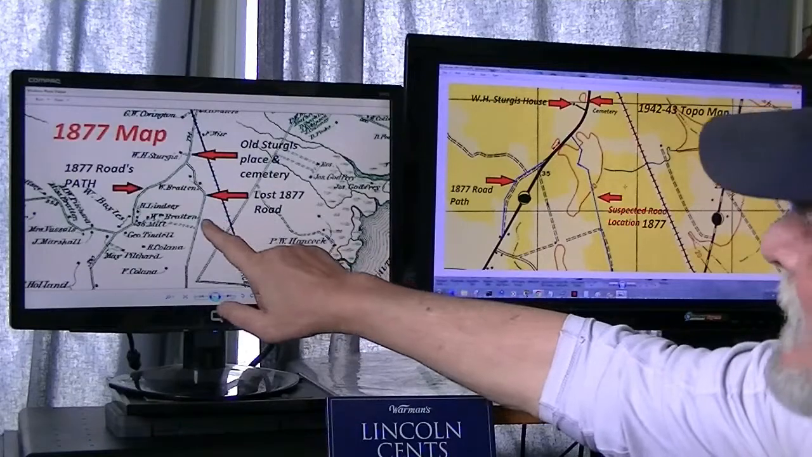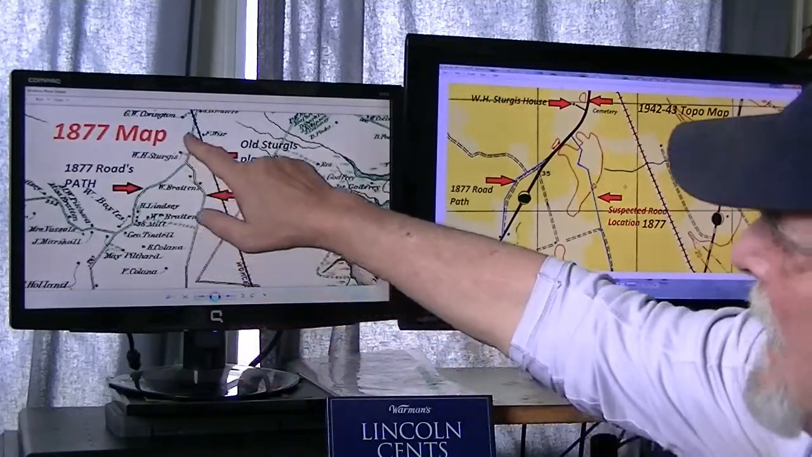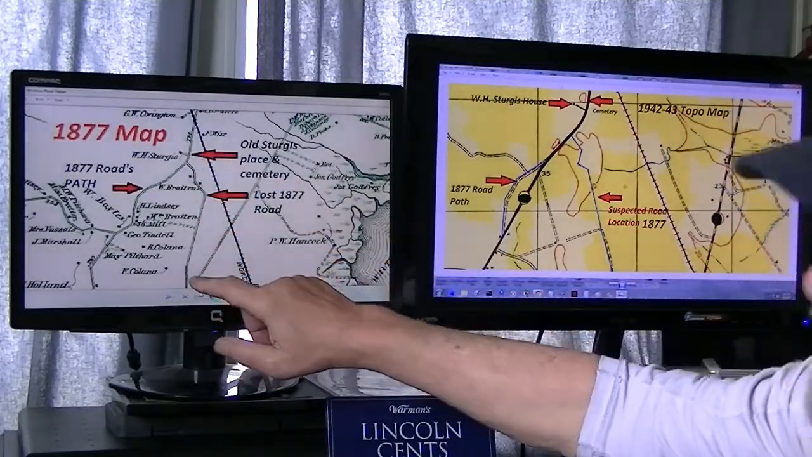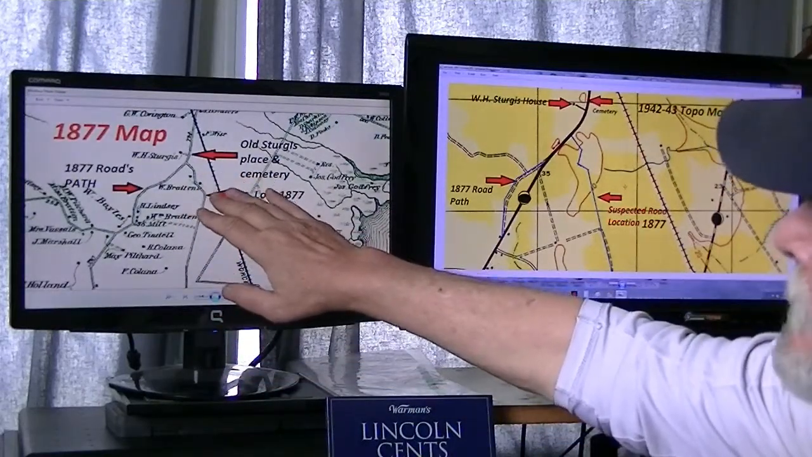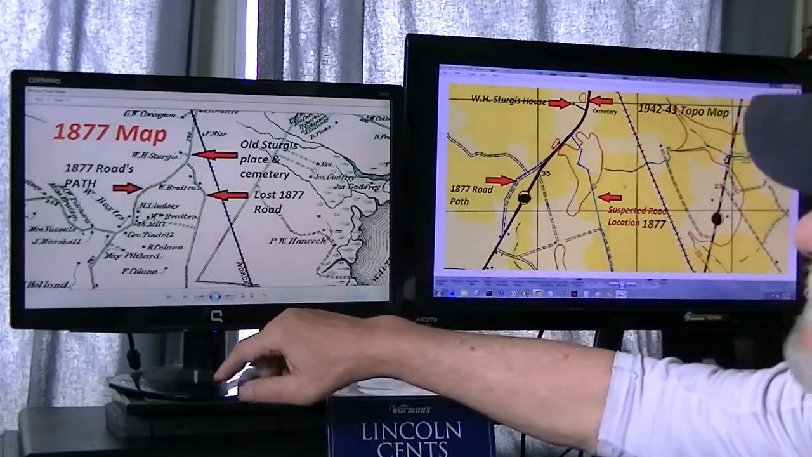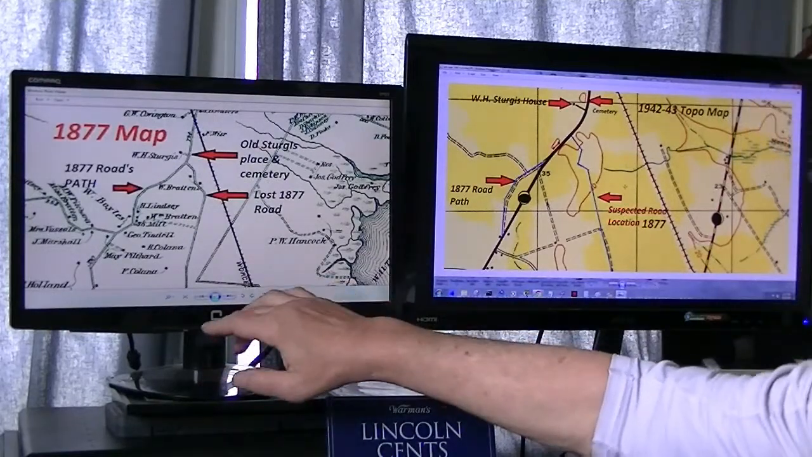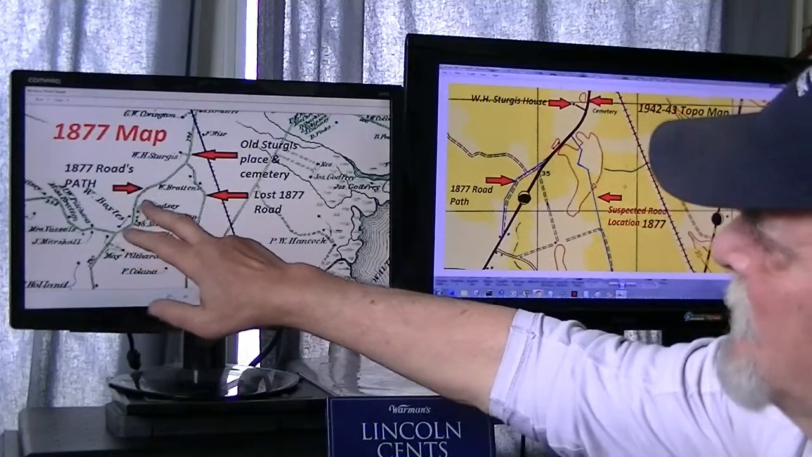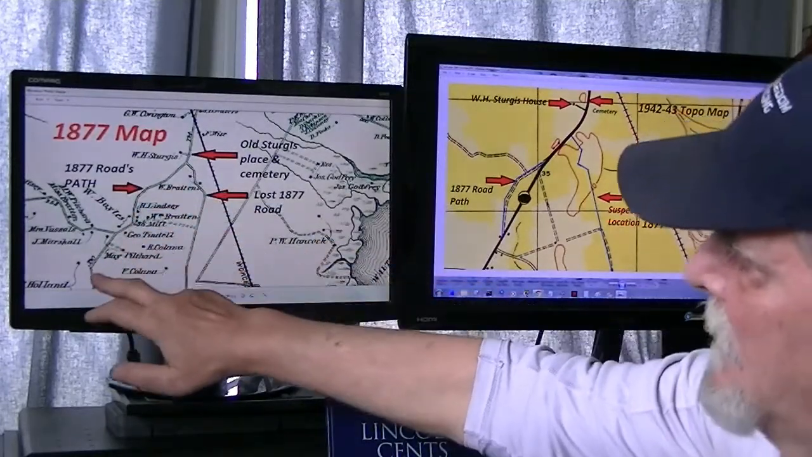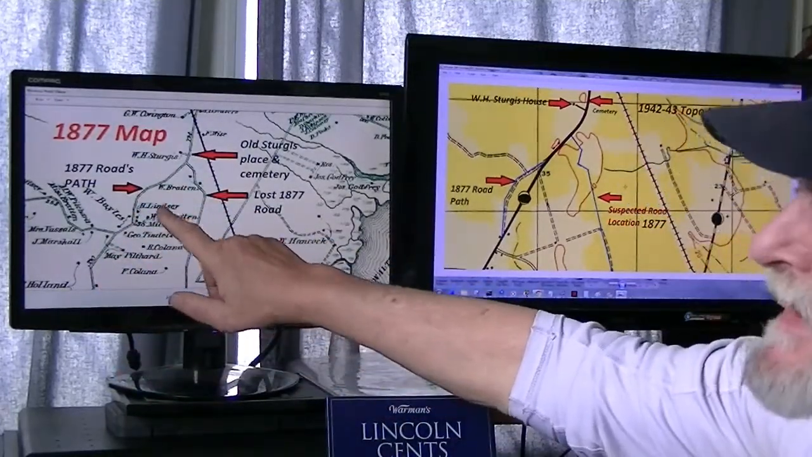Here's the 1877 road, heavily traveled, heavily used, ran from south of a town down to the waterfront. It's a big oystering community. 1877 road path here, which the state elected to keep.